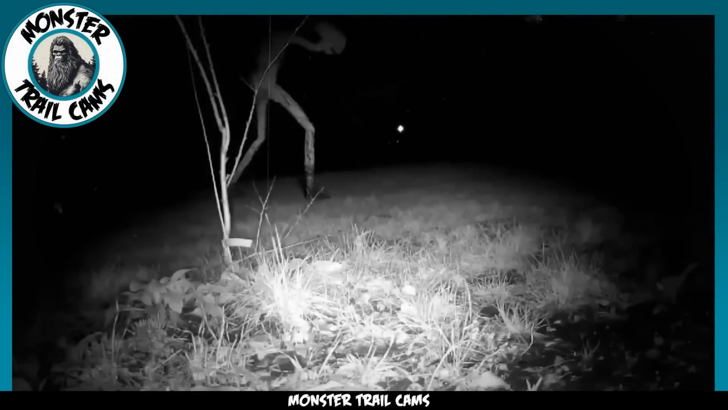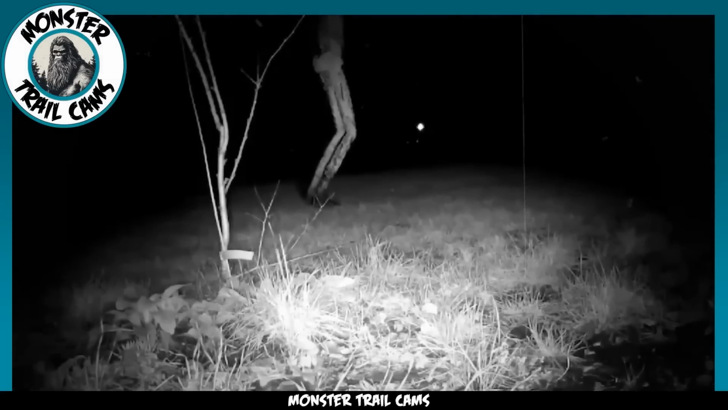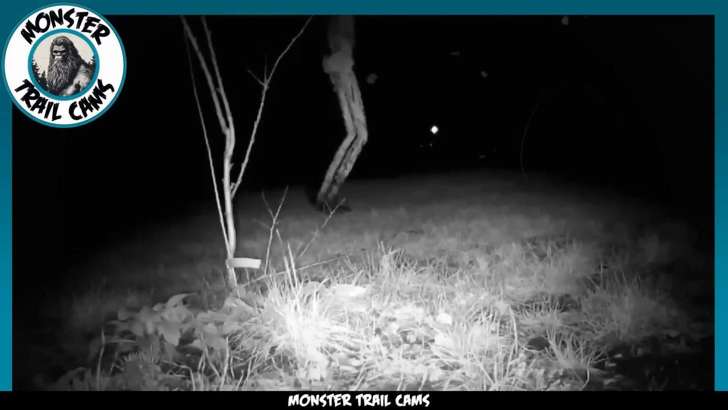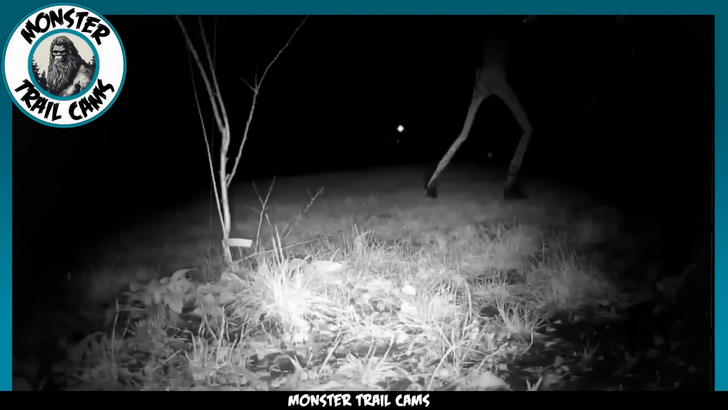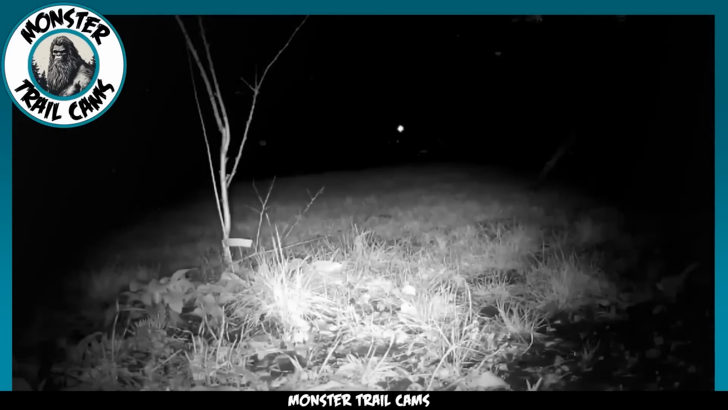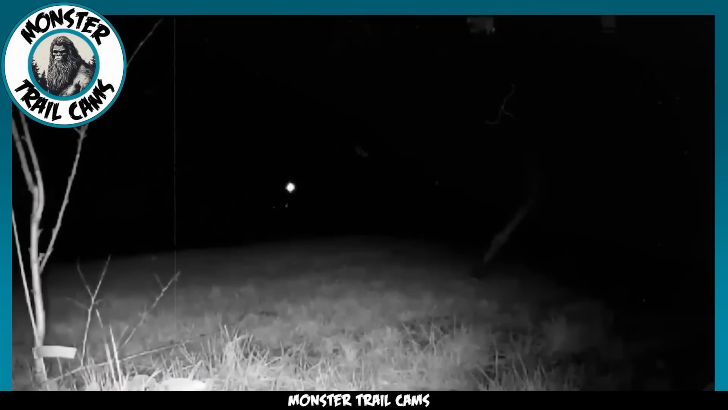This entity is unlike anything one would expect to encounter in such a setting. It stands tall and slender with an elongated form that is both ethereal and unsettling. The being ambulates in an upright manner, akin to a human, but its gait is where the similarities end. One of the most striking features of this creature is the apparent absence of arms. Its torso, devoid of the appendages that one would associate with a bipedal creature, adds to the enigma.